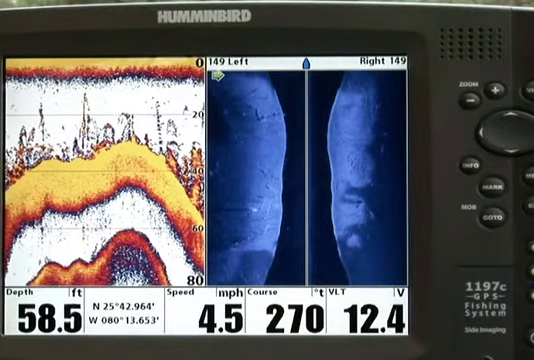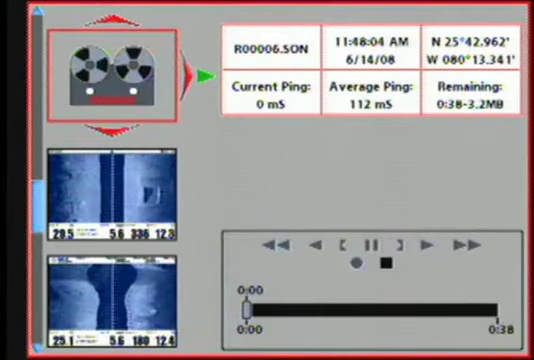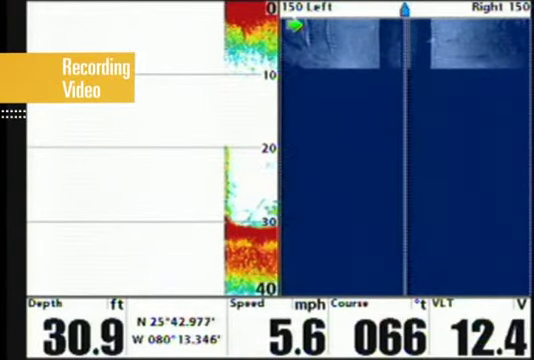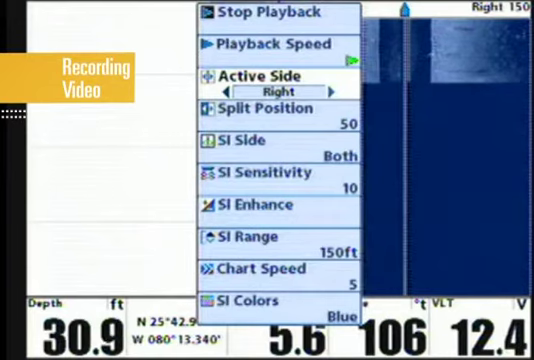While recording, you're able to view any screen you'd like on your Humminbird unit. You can use the Express menu to stop recording and make other video setting changes. The Sonar recording also includes all GPS and other information recorded by your Humminbird side imaging unit, so you'll have a complete picture of the location you recorded.